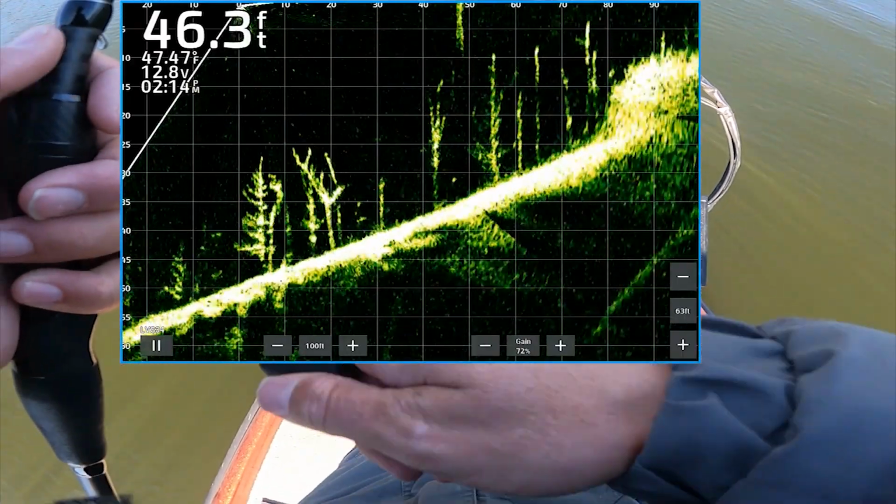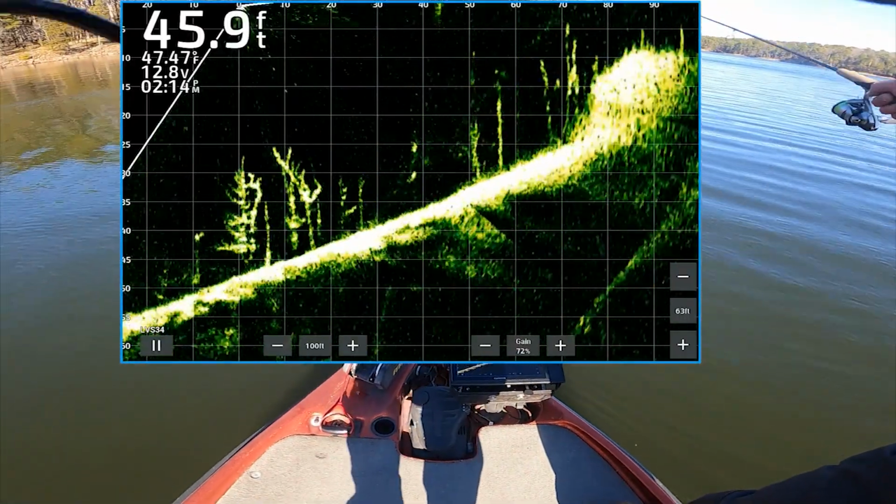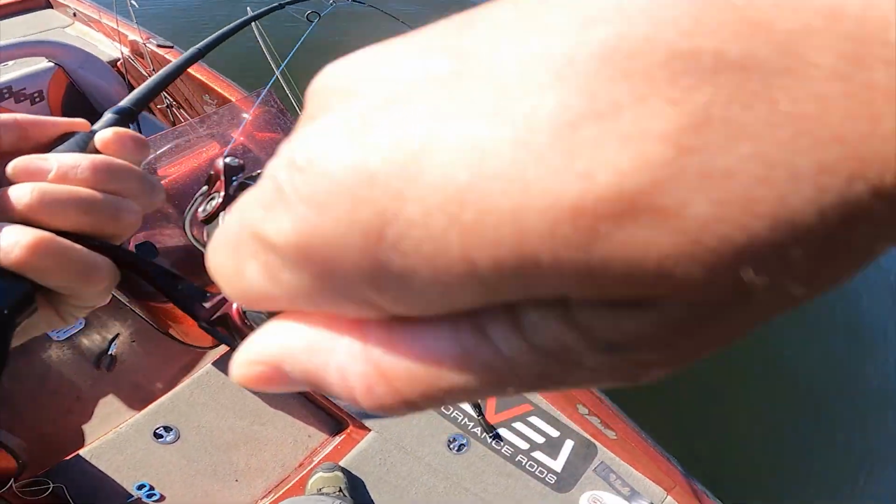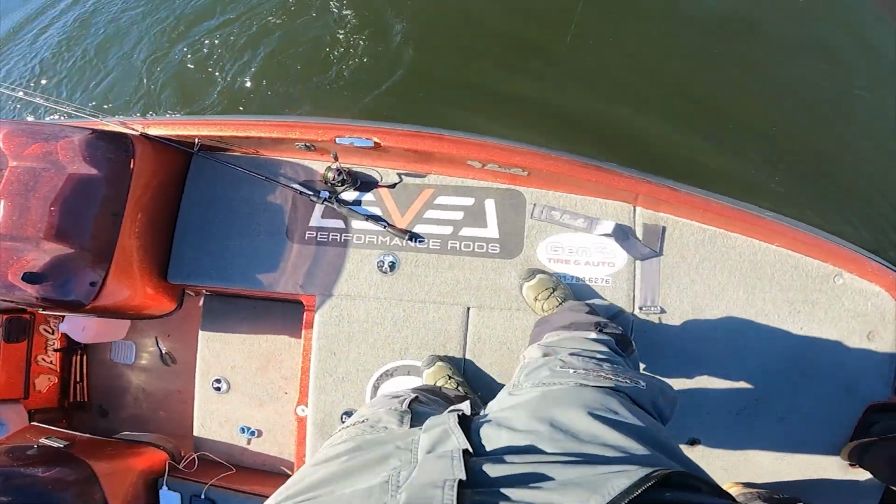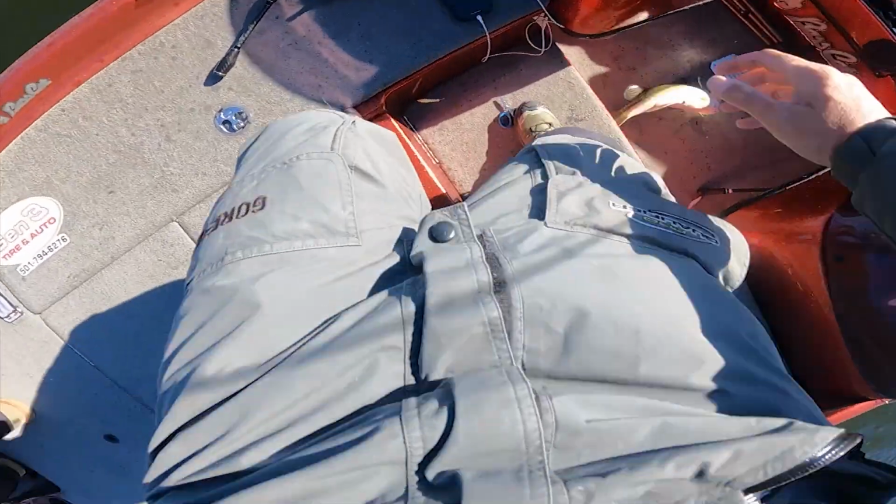Oh, dude, did that sucker right there eat? I got that dude off the bottom. Did you really? Yeah, he came up there. That's big. That's a good fish. Oh yeah, look at this guy. Welcome to Lake Ouachita, boys and girls. Look at this guy. We're putting a bag together, son. Woo-hoo! That dude came off the bottom. We got him on the scope and all. Hitting the record.